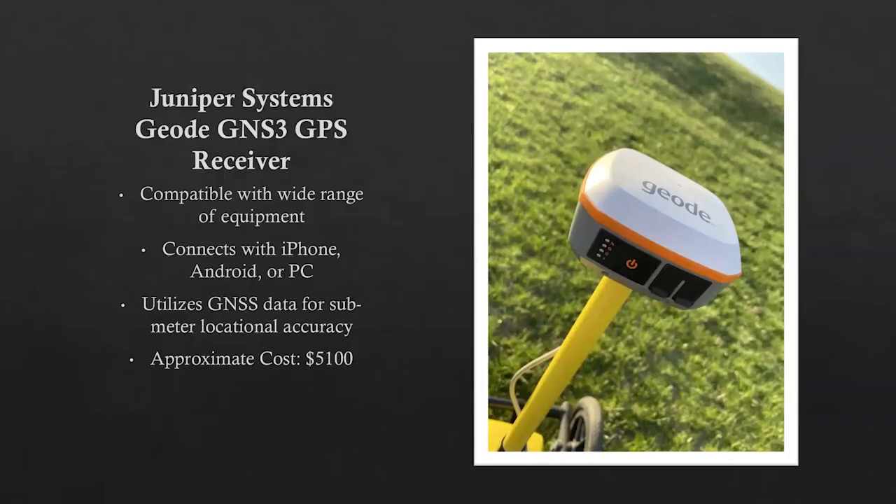and it utilizes GNSS, or Global Navigation Satellite System, data for sub-meter locational accuracy. A lot of GPR systems will come with an internal GPS, but that's not going to be as accurate as something like this. This costs about $5,100. And this is incredibly useful when you're preparing or collecting data that could be submitted to a court of law. You really want that accuracy and precision.